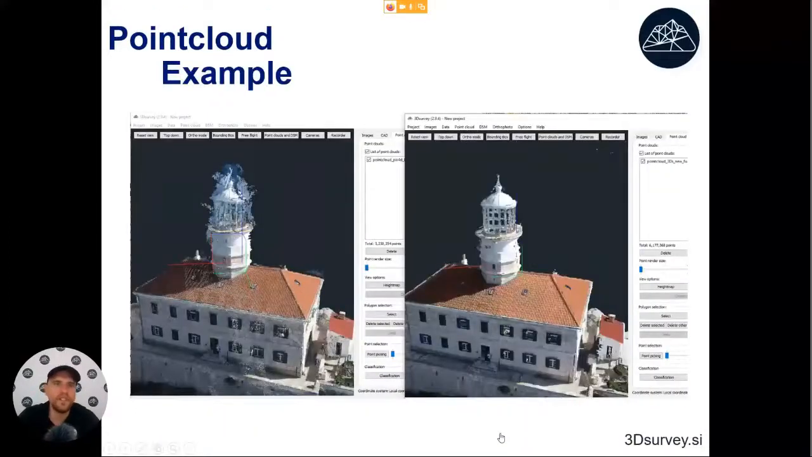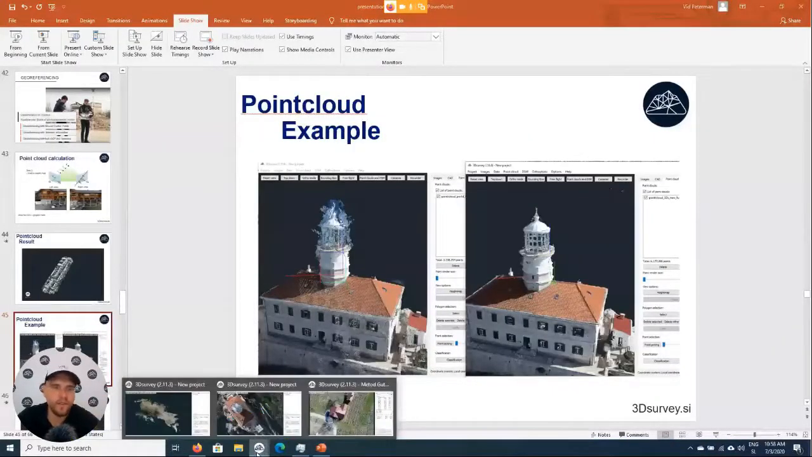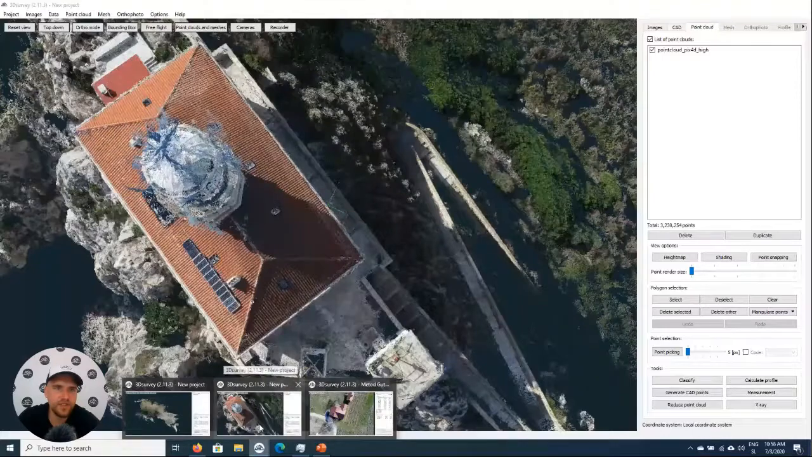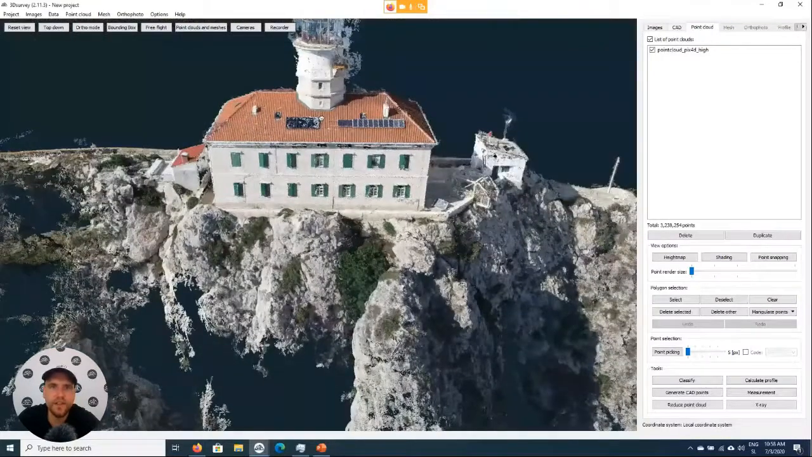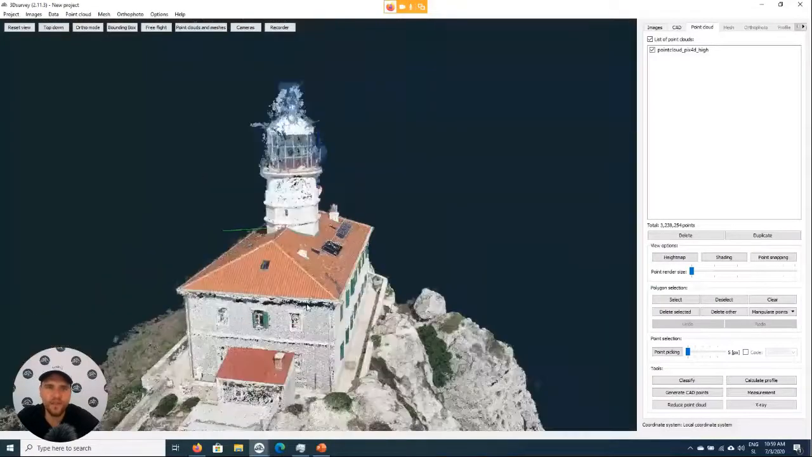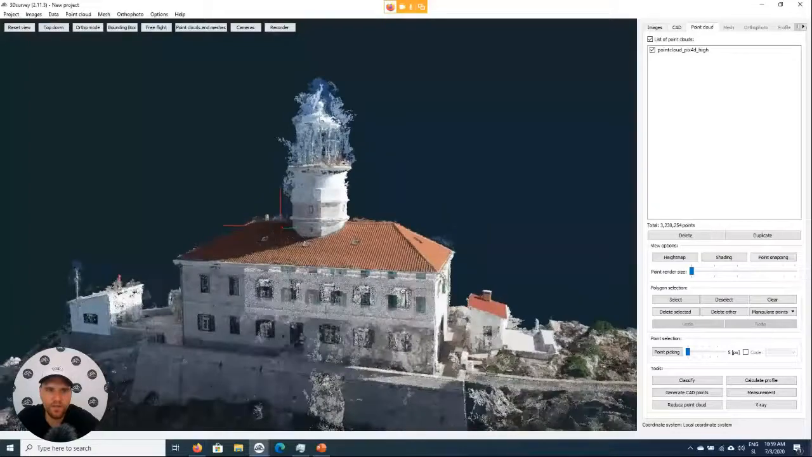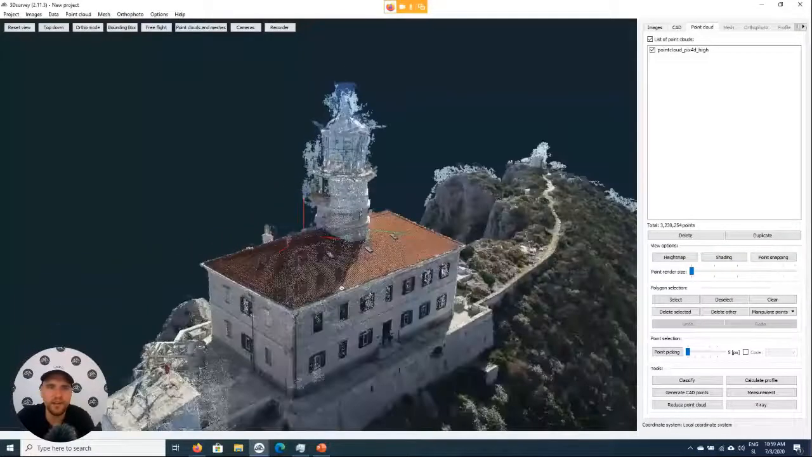Okay, let's check out an example of a point cloud. At this point, I would like to talk a little bit more about the point cloud. So let's see a real example. Here I have an example of a point cloud. This one is actually not created in 3D Survey, but in one of the most widely used software packages available.